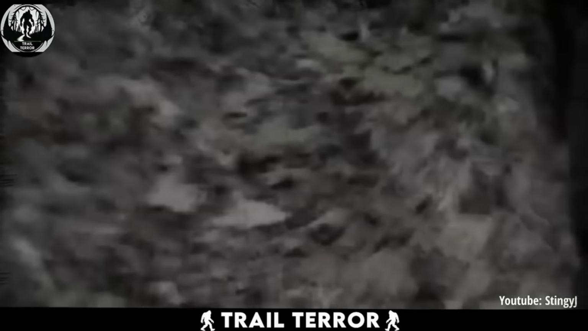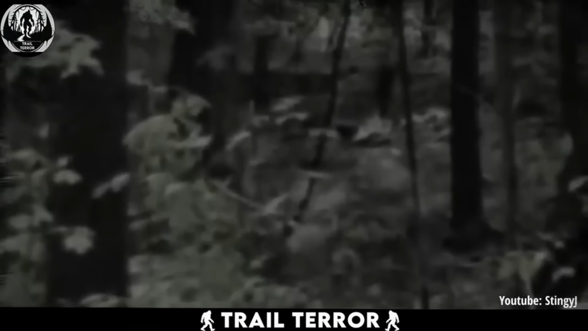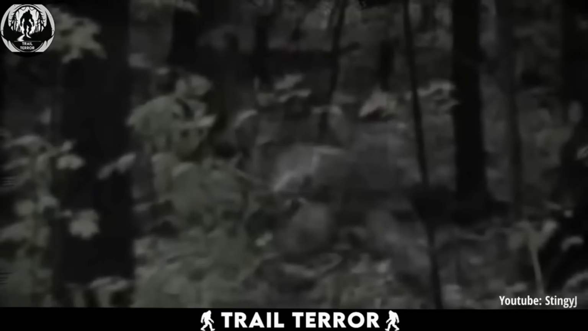Worse though, it attacks. They run, but it chases. It catches them, the camera hits the ground, and the recording ends, and with it, perhaps their lives, because no one has come forward to claim the camera or footage. Tell me now, would you trade everything for a little wilderness solitude, knowing this is out there? I wouldn't risk it.